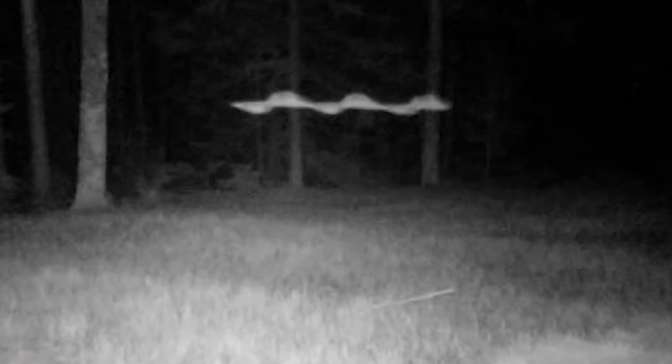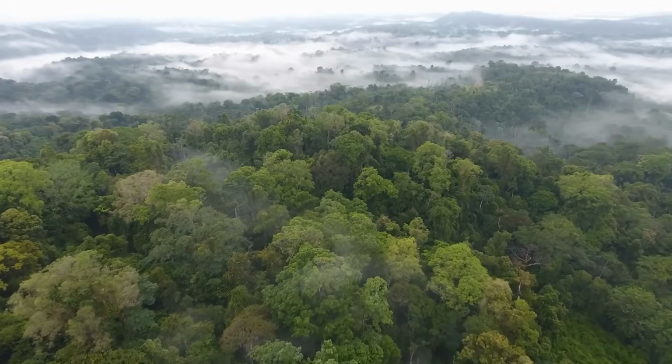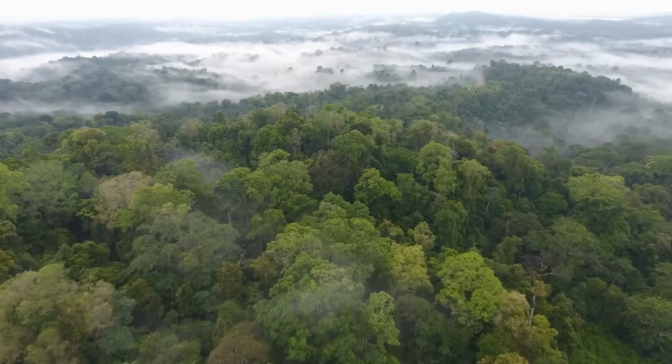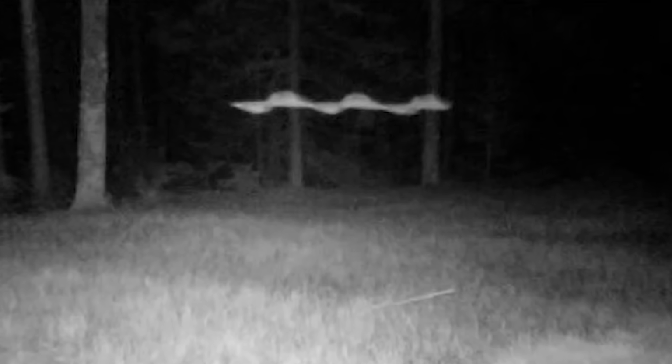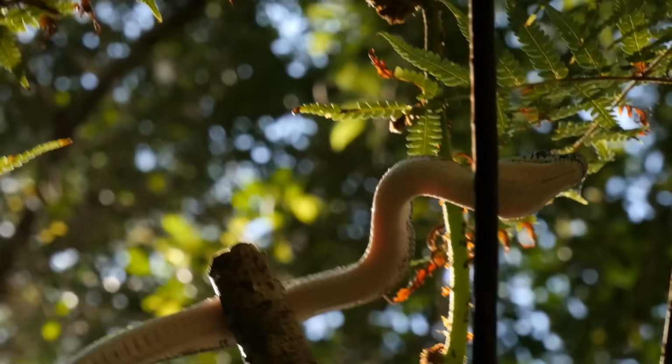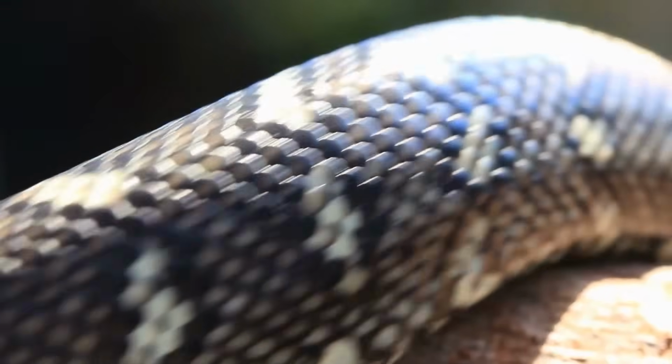Number 8, Ghost Snake. What in the world is this? This strange figure zipped past the camera not once, but twice, leaving us all scratching our heads. It's completely unexplainable, especially considering it was caught in the middle of nowhere, deep in the upper Midwest. No one can figure out what it is or where it came from. The way it moved so quickly, so purposefully, has us questioning everything. Could it be something we've never seen before up until now? Or is there another explanation that we're missing?